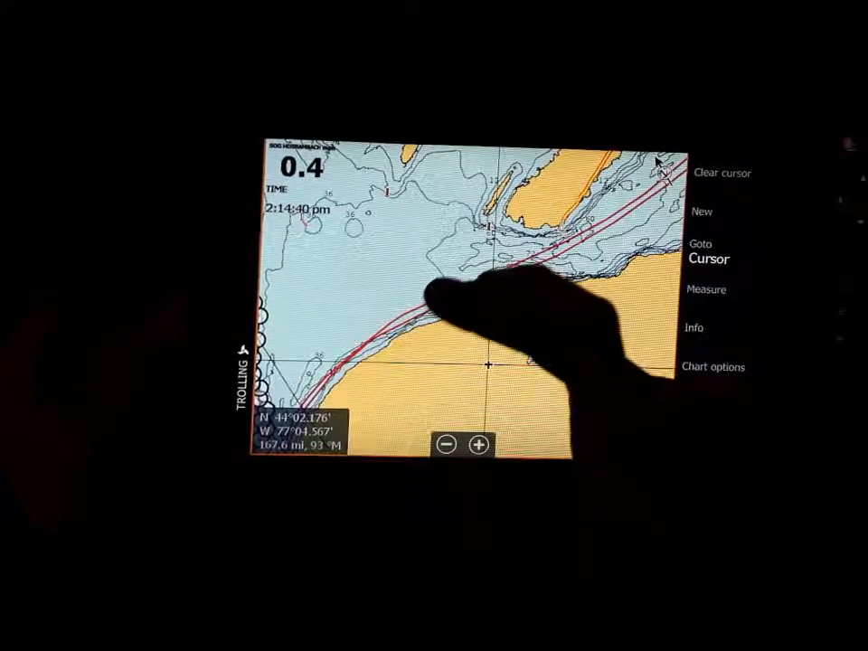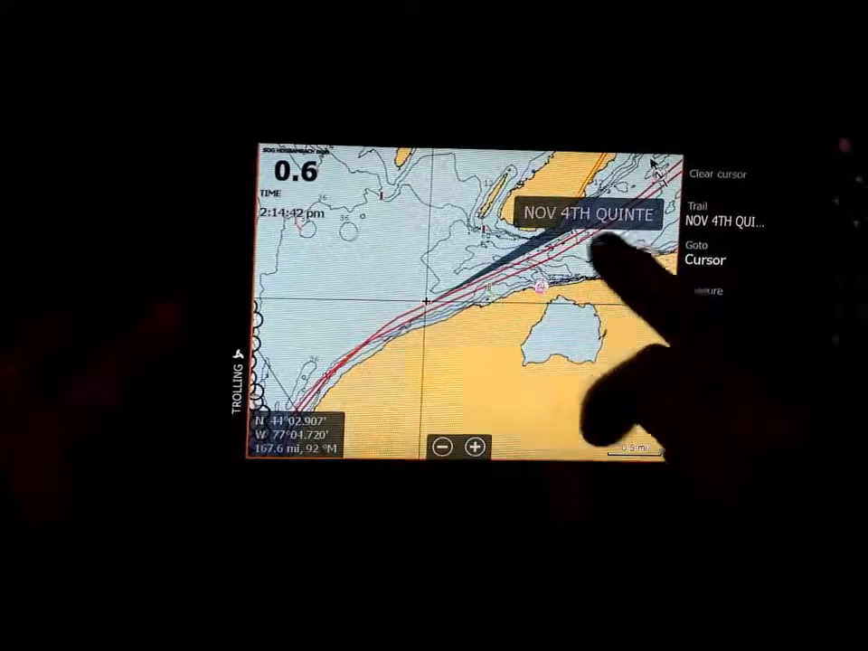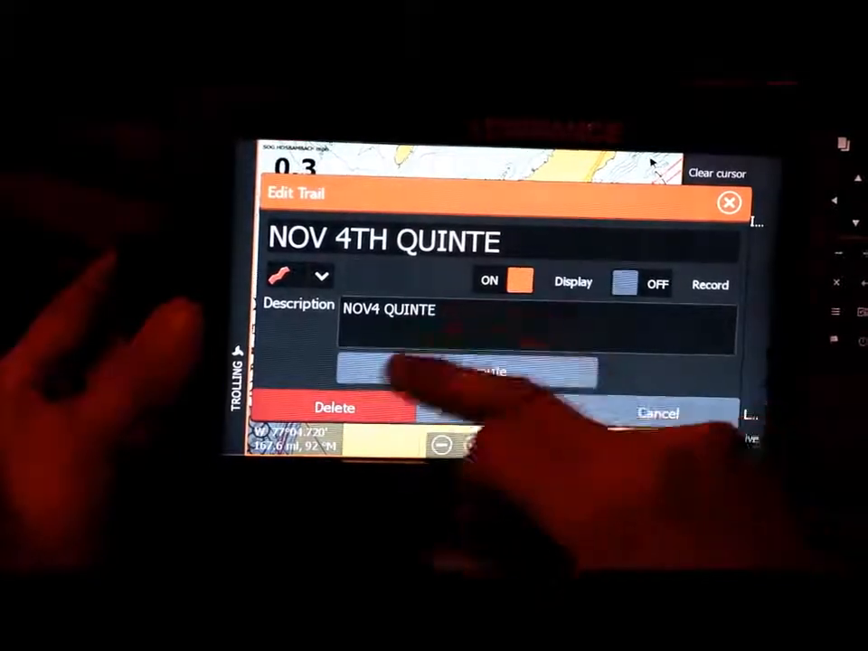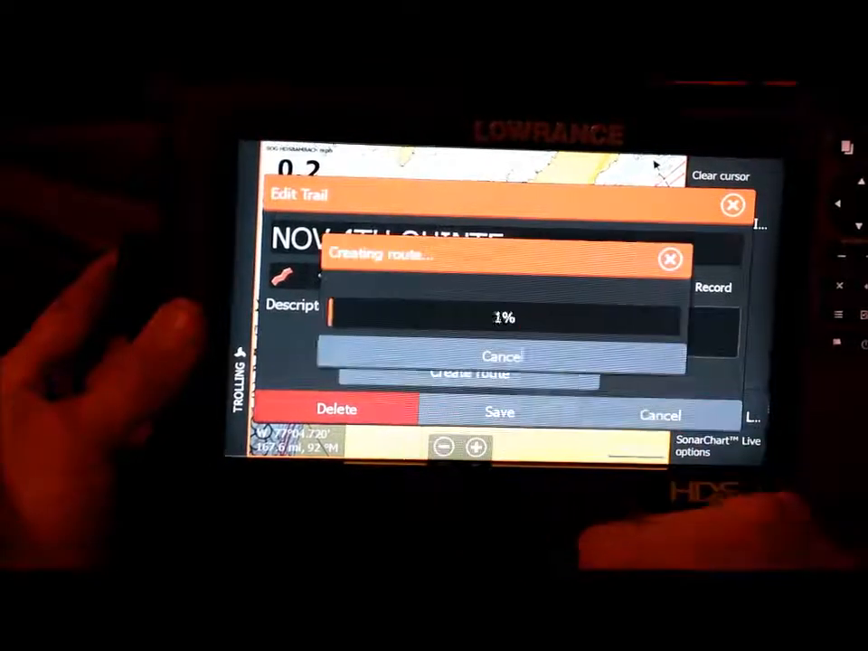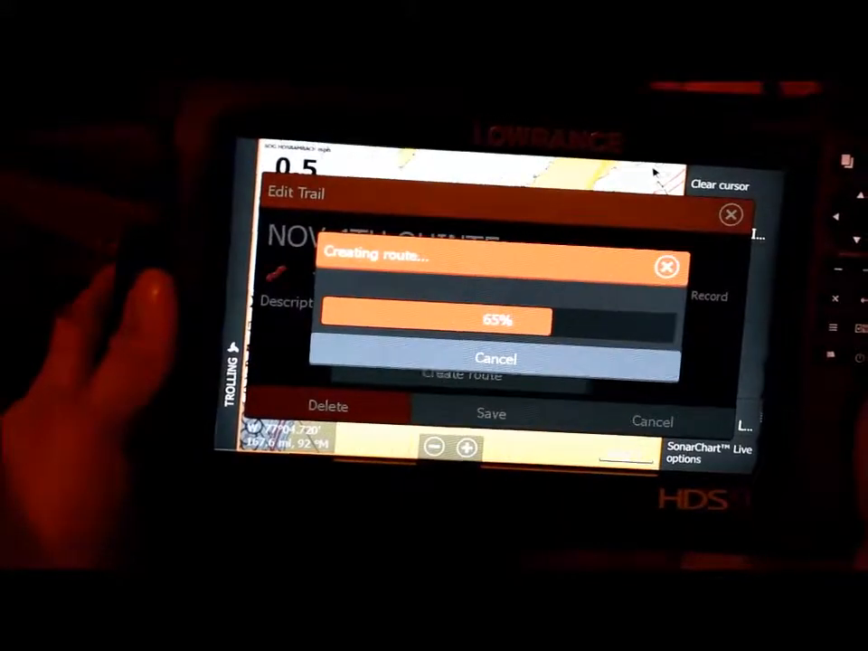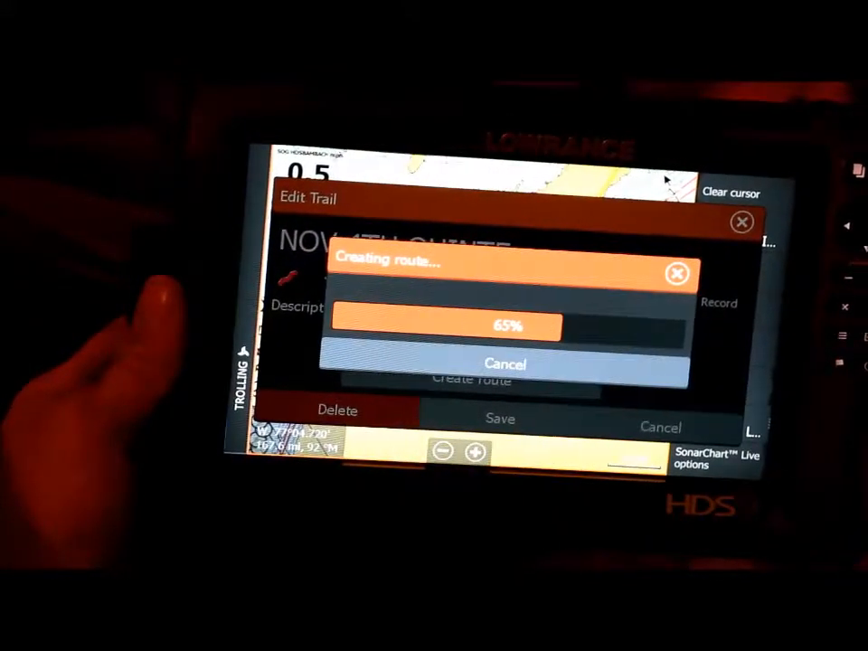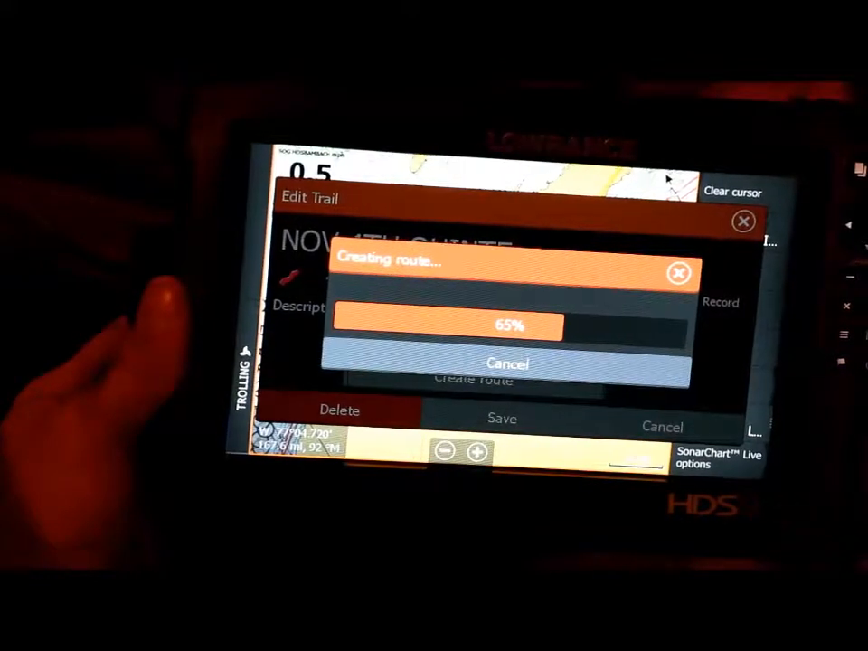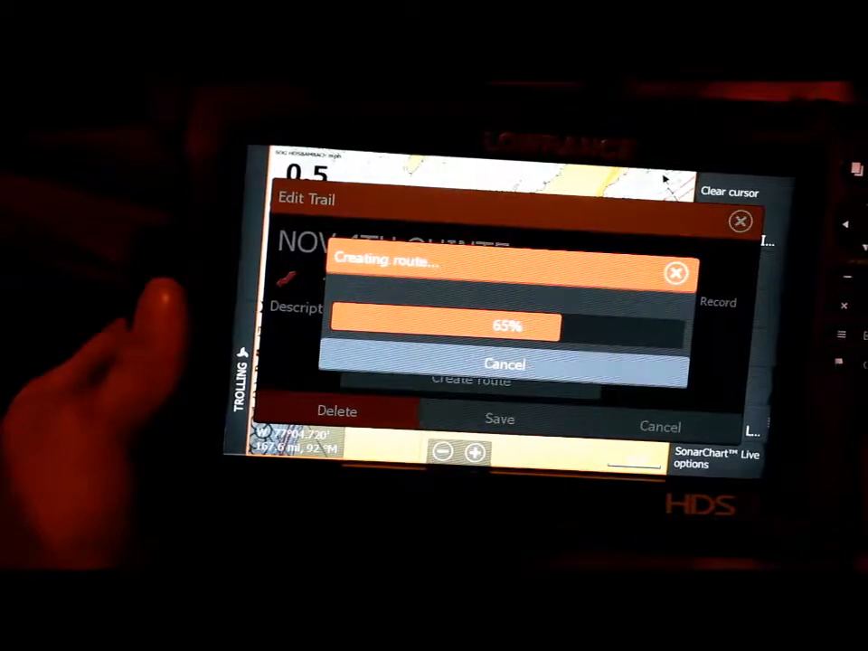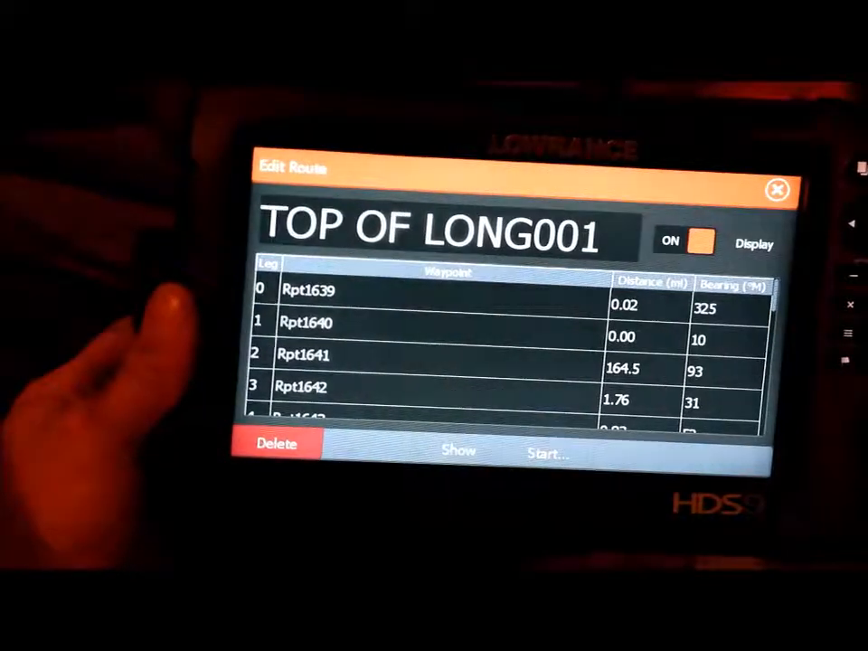So it was red going in and out. I'm just going to click on the one, so I got the trail. There we go, right there. Quinte, November 4th. Create the route. It'll quick do it. And hopefully, maybe the reason it didn't work there and save was actually because it was way too long. This was probably 30 miles at least from where we launched to where we went up and actually turned around.